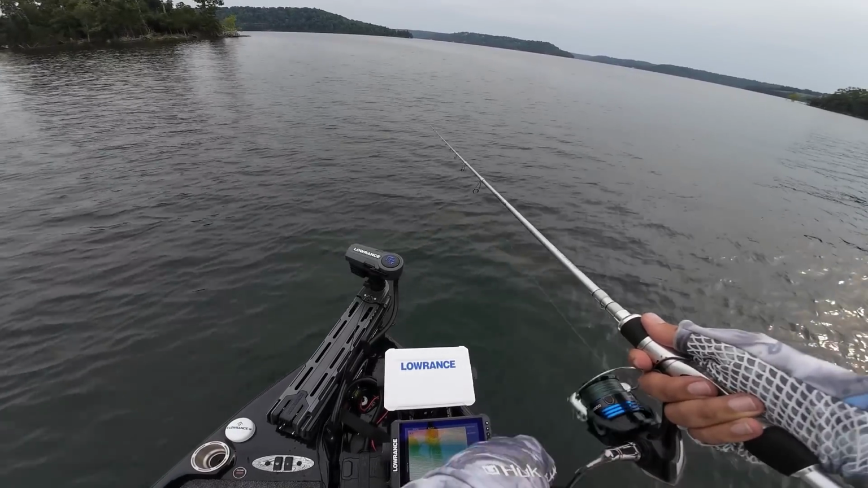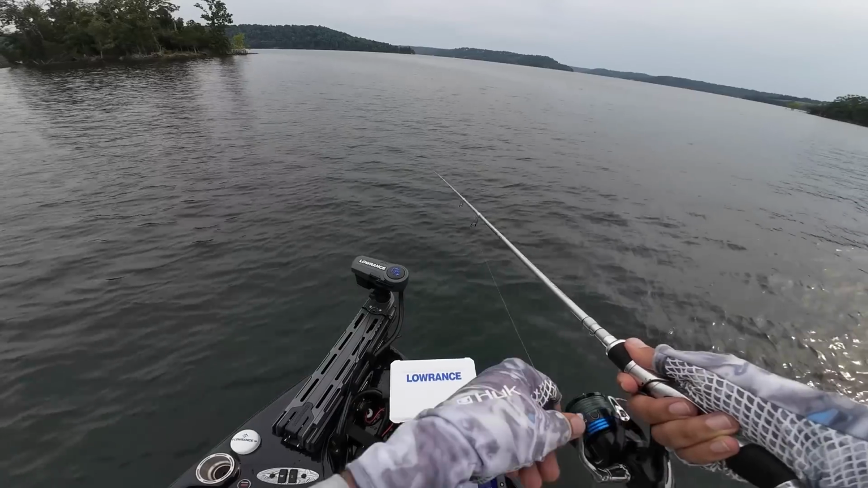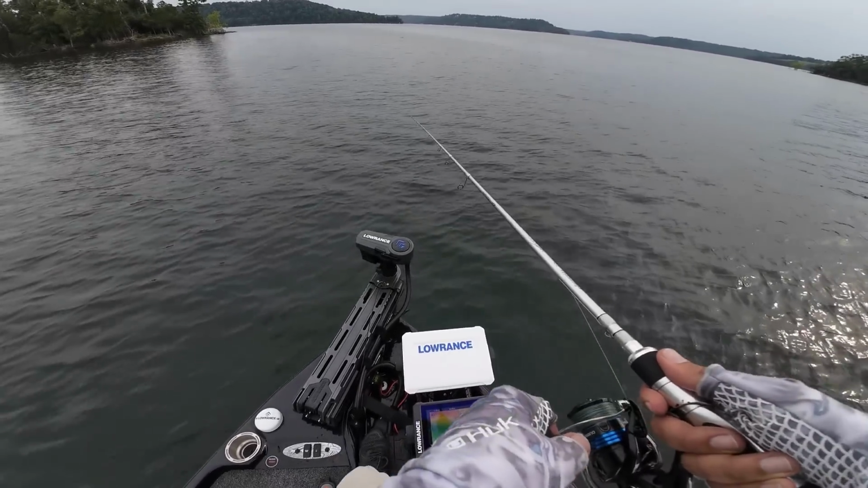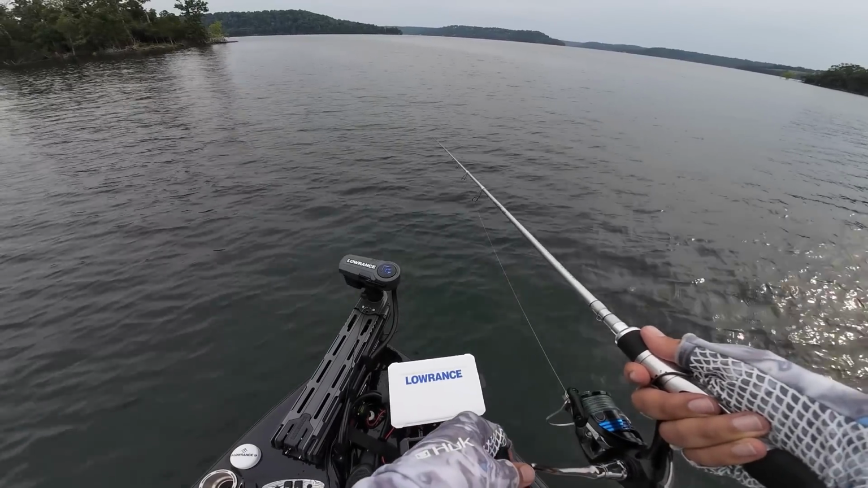But I know a lot of guys will do that, and it improves that landing ratio a little bit. But regardless, they're cracking it. This is so fun. Absolutely loving this.